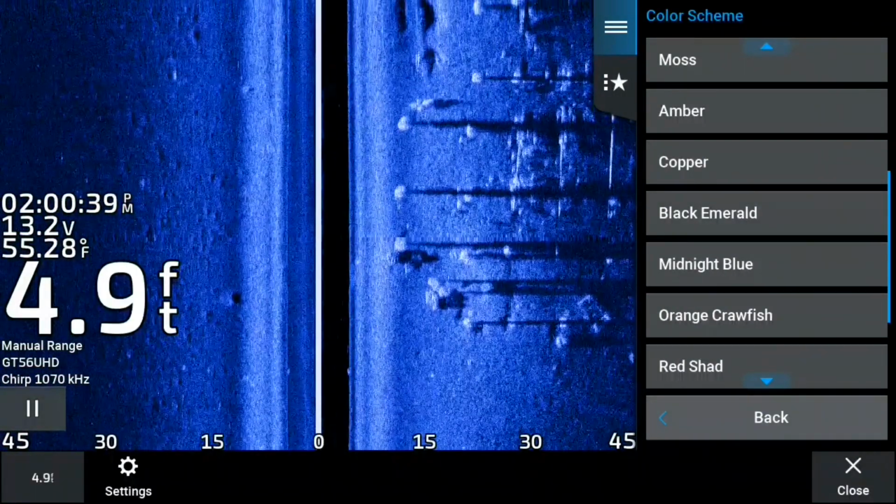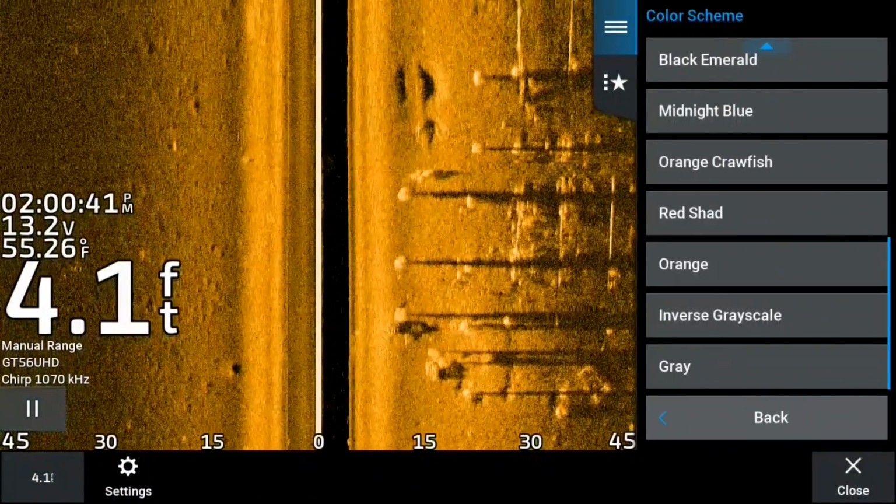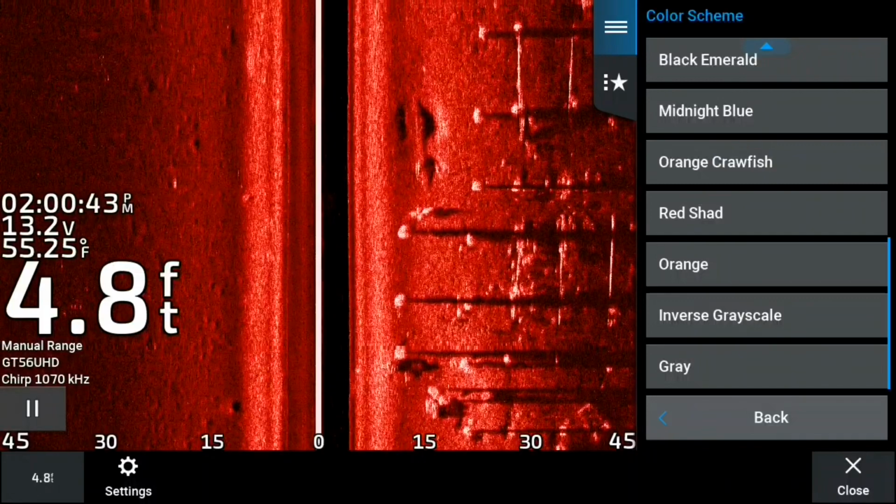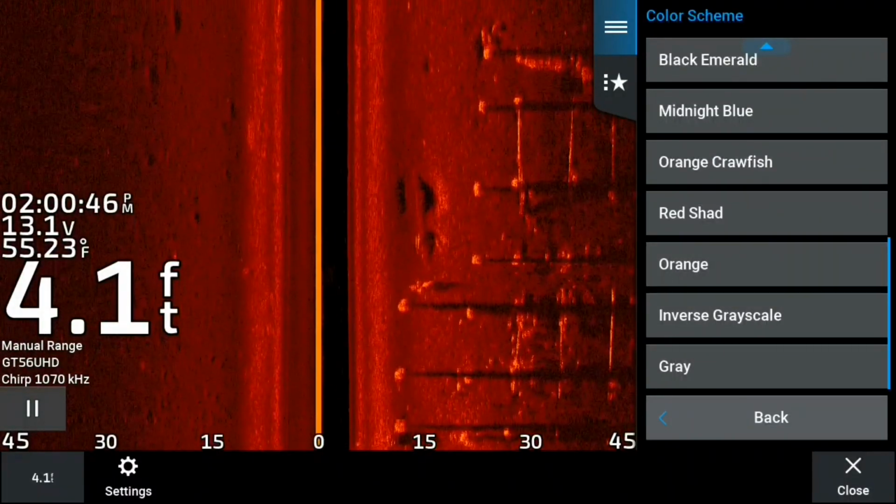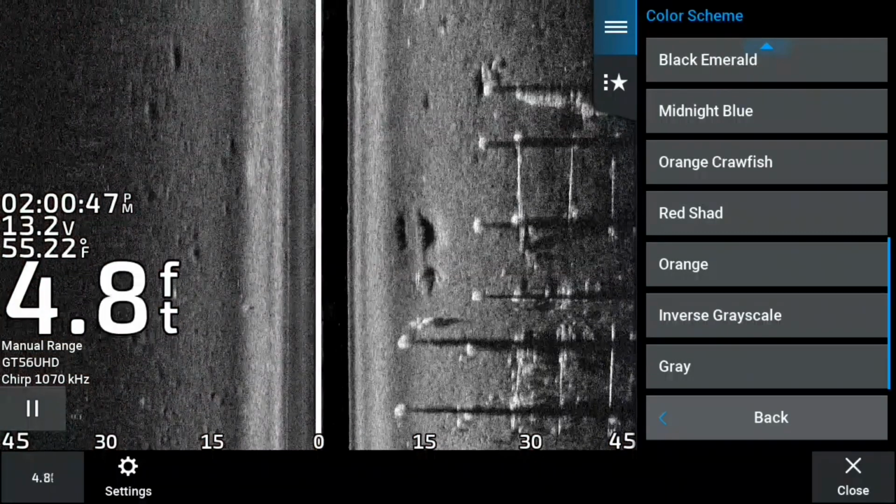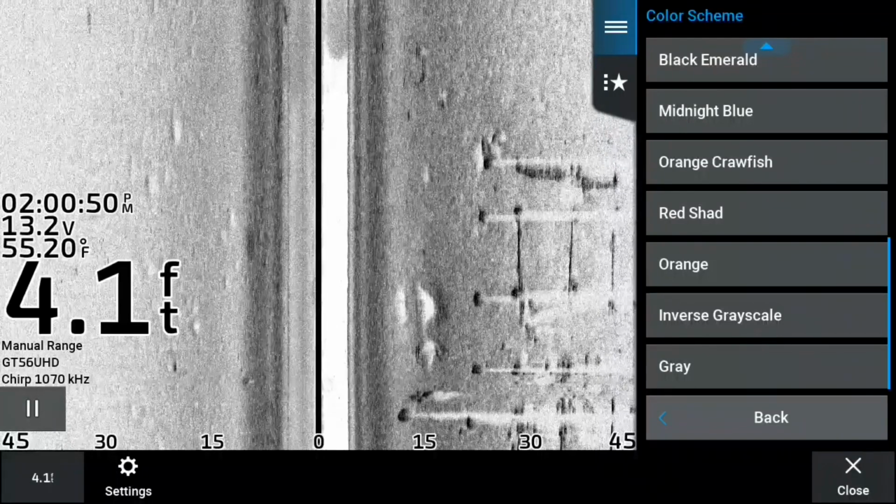Midnight blue, I'm not a huge fan of it. Orange crawfish is not my favorite, but I want to tell you something. Red shad, the fish absolutely pop, and I may be missing something on it. Orange is not bad, but it's just kind of a different version of amber. And then inverse grayscale, not bad. Doesn't look bad at all.